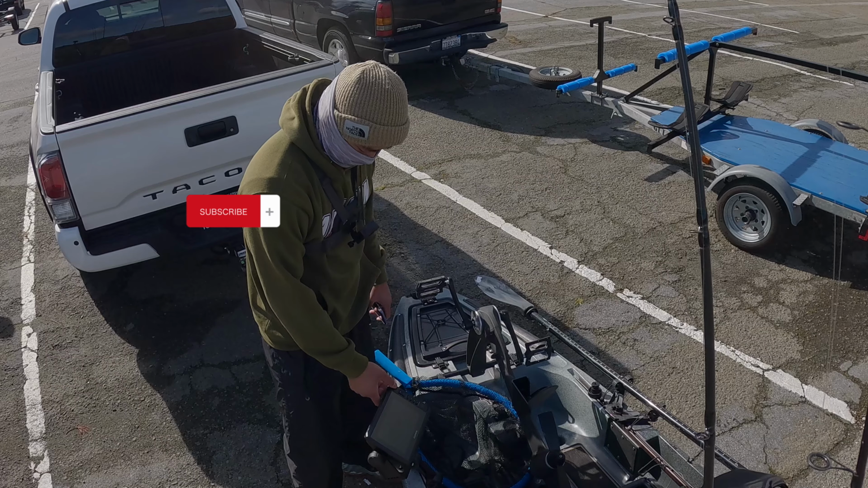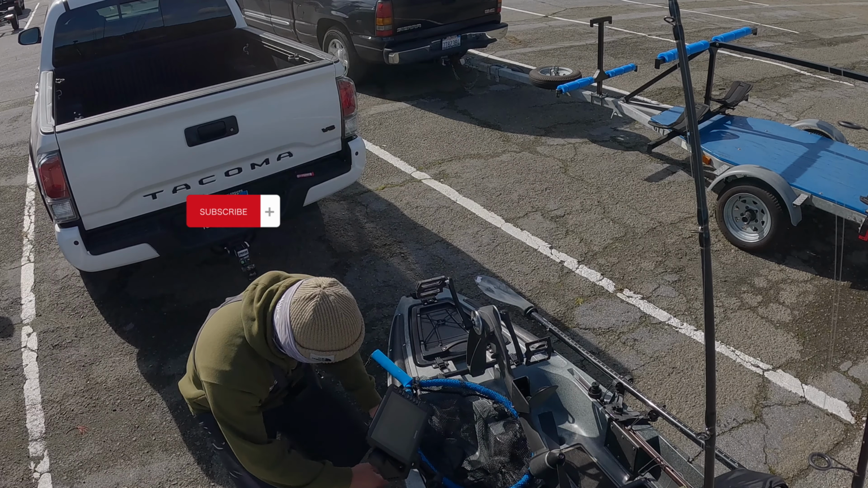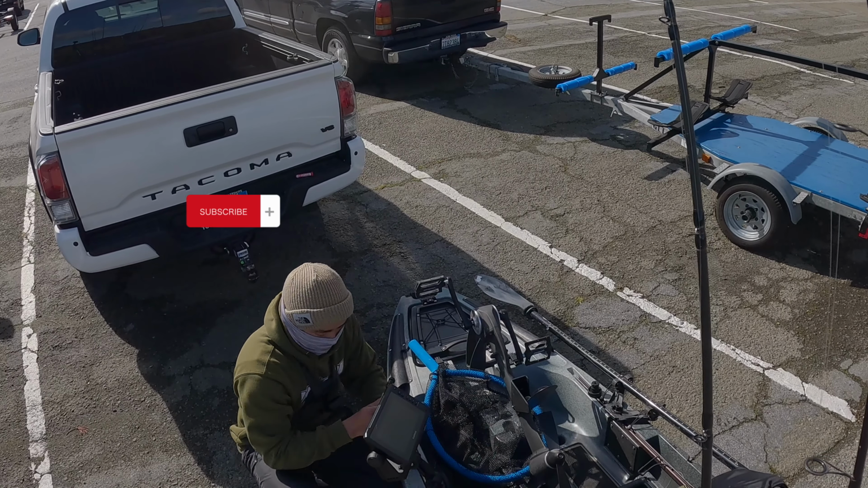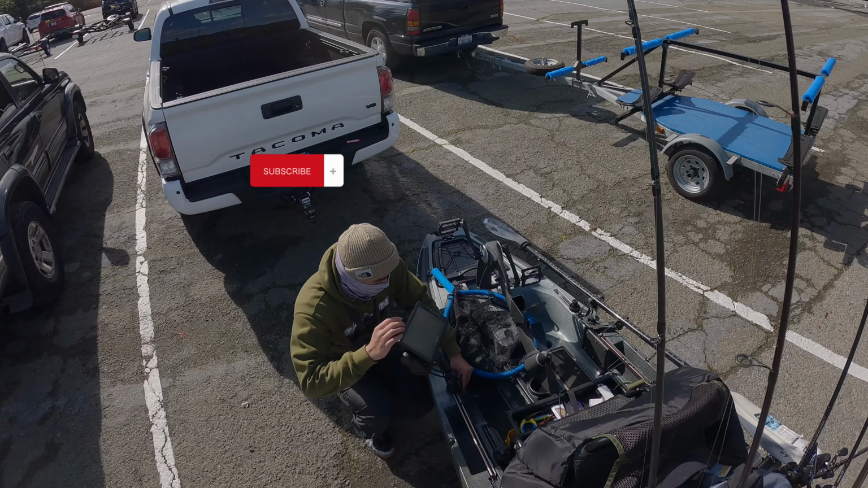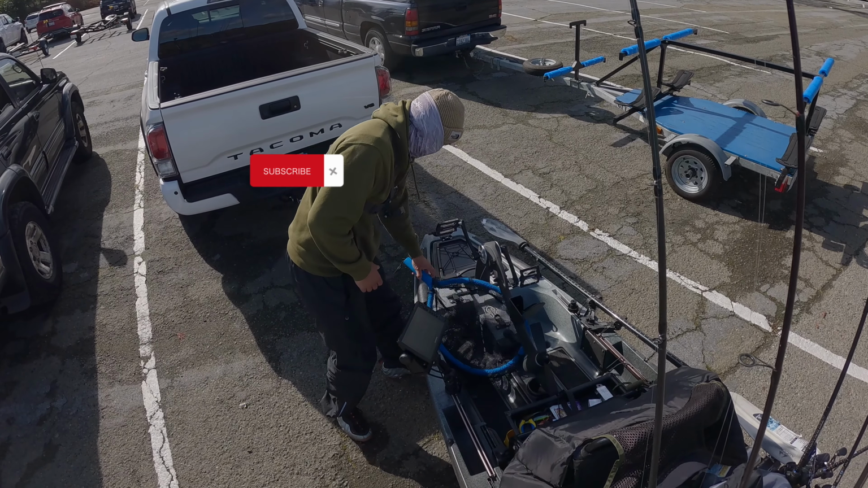Come on. Trying to turn it on without connecting the wires. What am I doing? What a noob. Moment of truth. There we go.